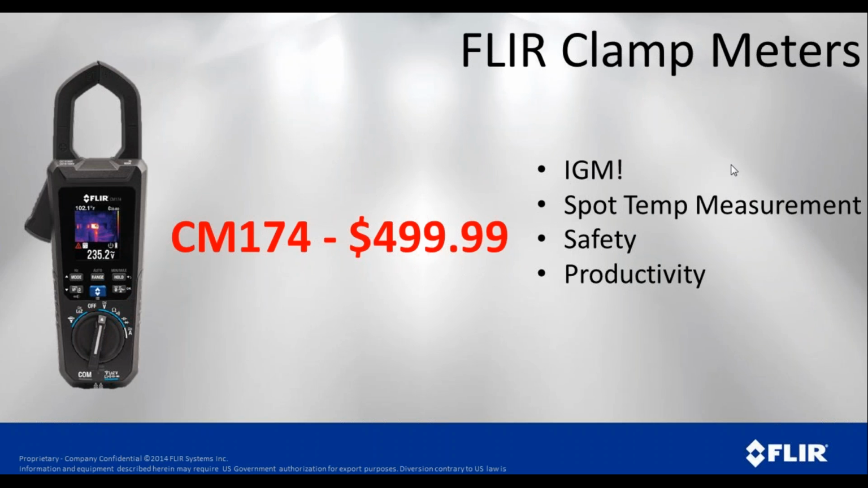The clamp meter that we talked about with the built-in infrared camera has the ability to see the thermal image. It has spot temperature measurement. It's a true RMS meter. It has some great features like low Z mode for ghost voltage and a variable frequency drive mode.